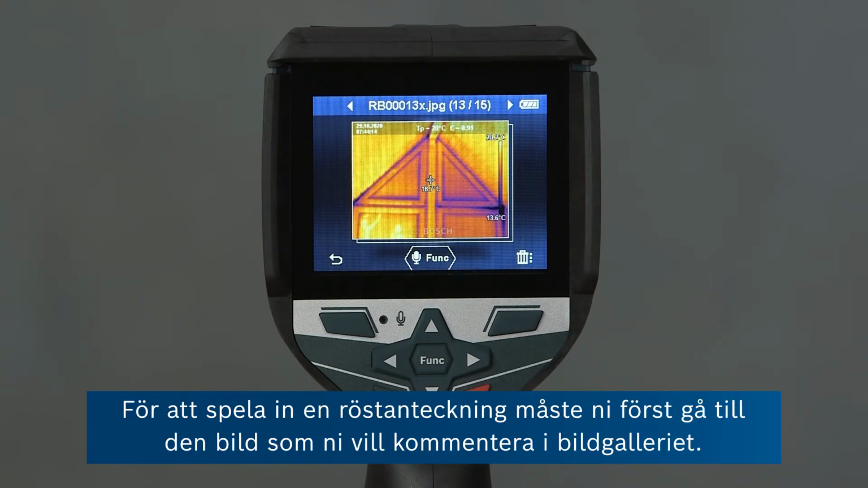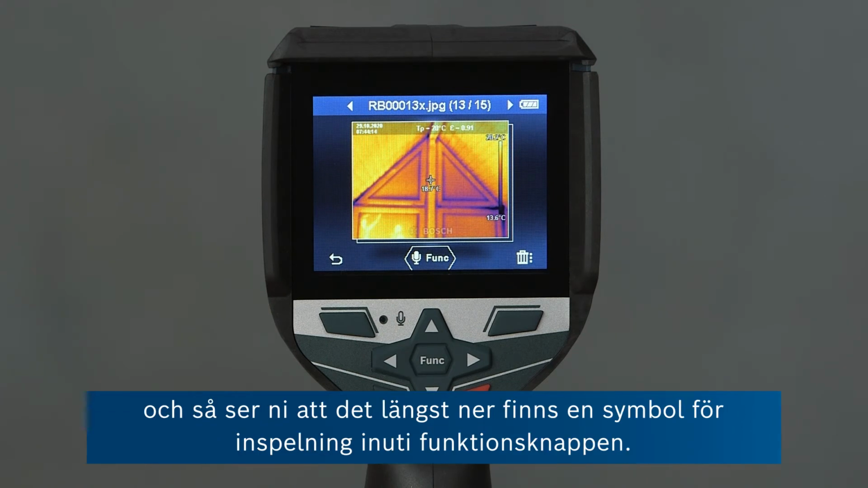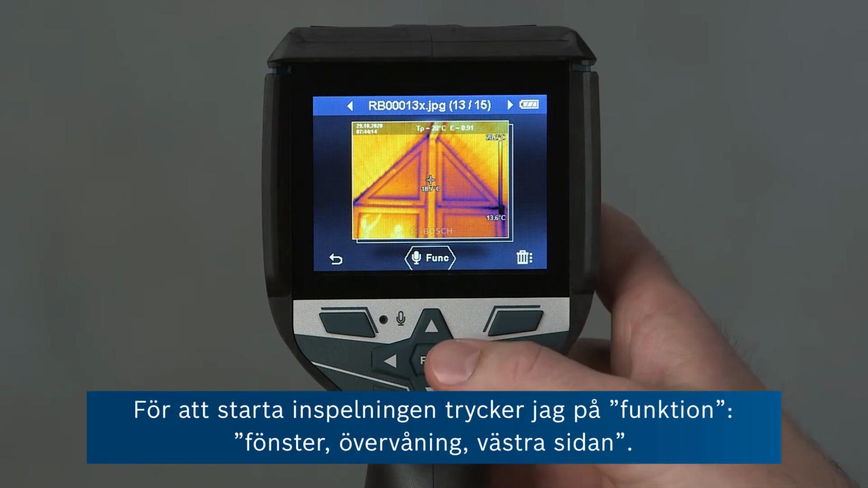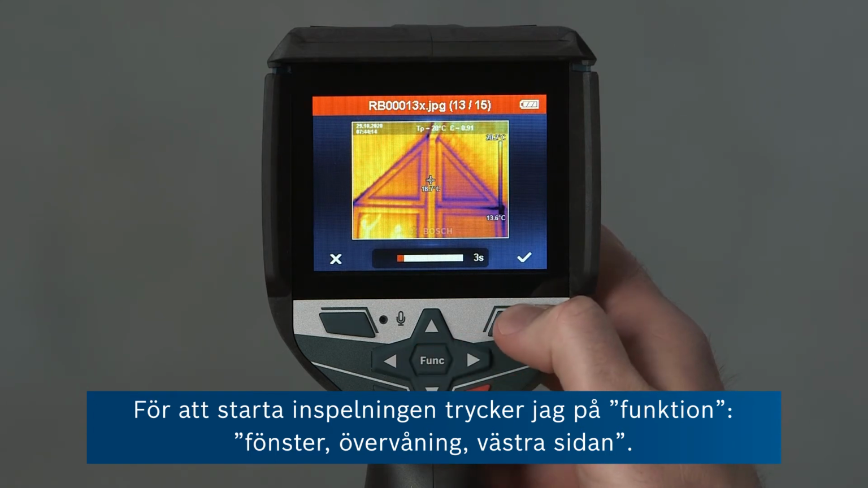Now, in order to record a voice note, you first navigate to the image you want to annotate in the gallery view. So here I've chosen this picture of a window. And then you can see at the bottom that there's an icon for recording associated with the function key. So to start recording, I press function. Window, top floor, west side.